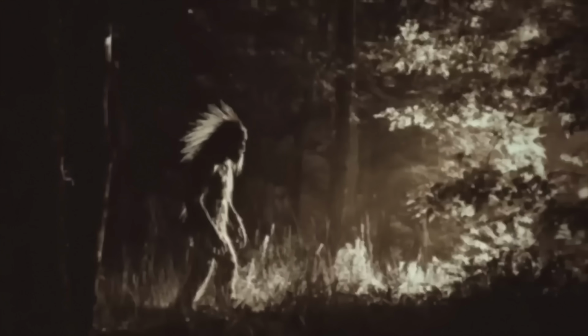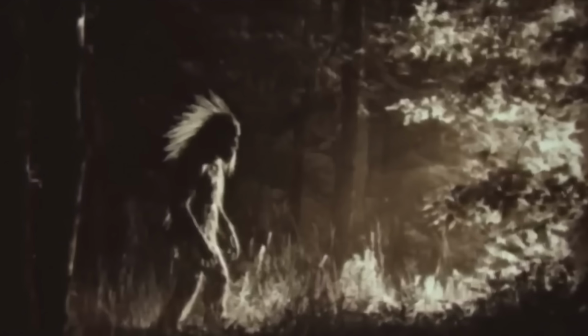Posted to Reddit, one of Pennsylvania's strangest Bigfoot cases comes from researcher Stan Gordon. Stan investigated a fisherman's terrifying late-night encounter. The man was casting his line in near darkness when he heard heavy movement behind him. Turning with his flashlight, he froze. Standing at the edge of the water was a figure unlike anything he'd ever seen.